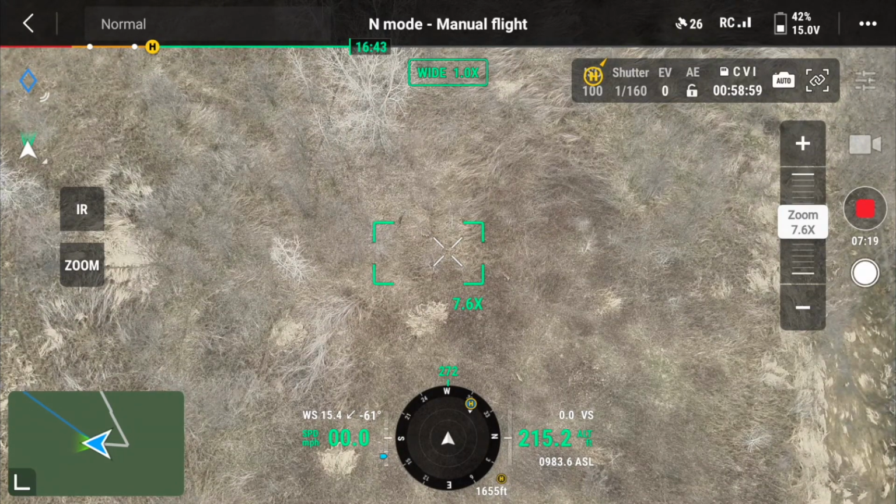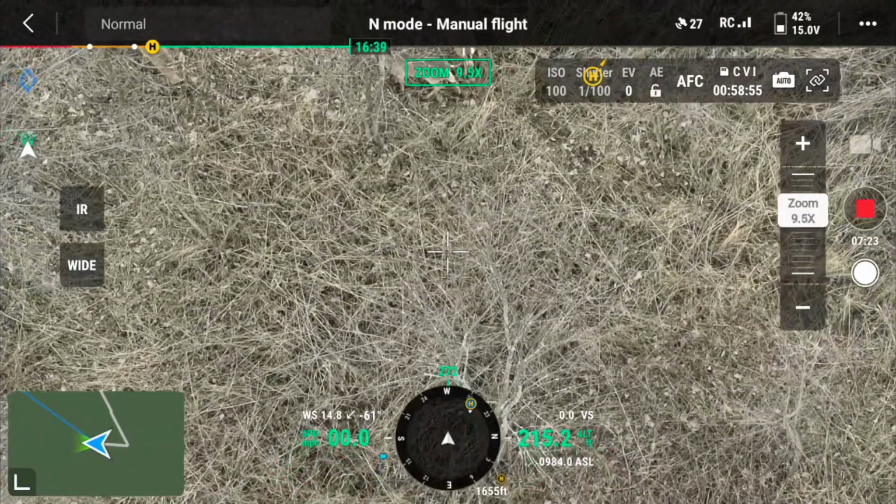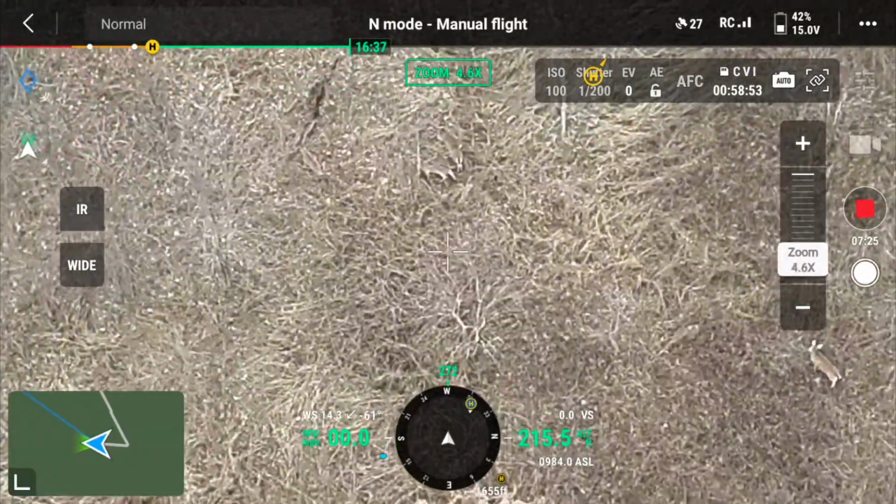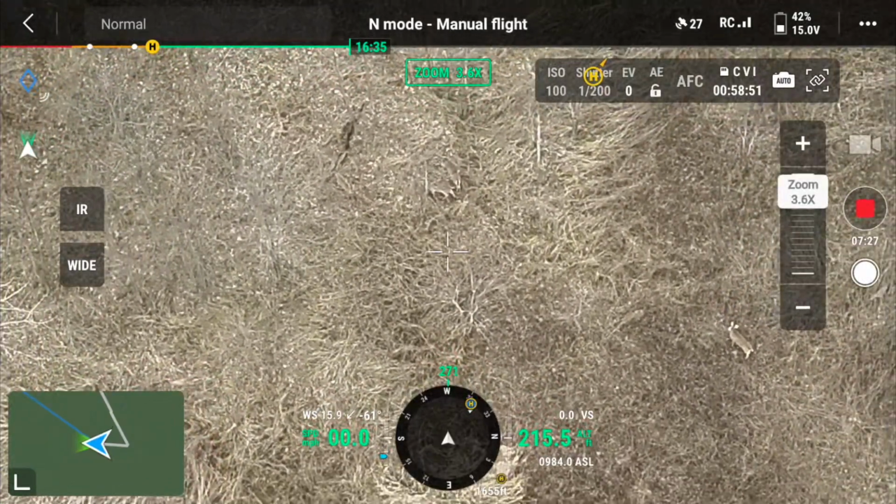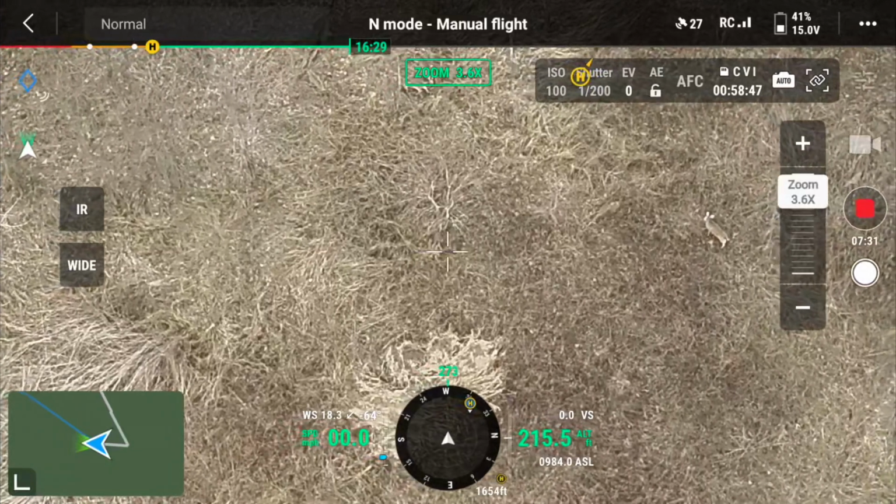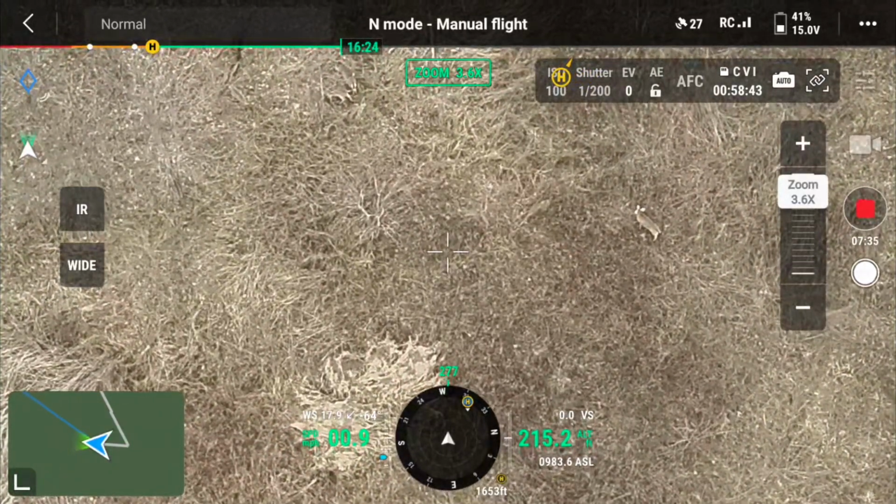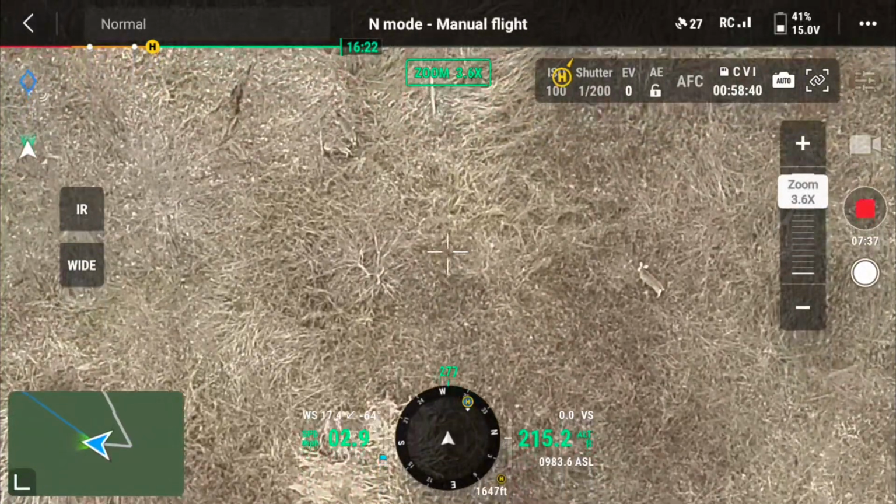But you can see when you get out of IR, it's very difficult to see the deer. I'm going to zoom in here, give you a glimpse. There is one feature that I'm not real fond of as I move in and out of zoom. You'll notice with the drone, I lose focus.